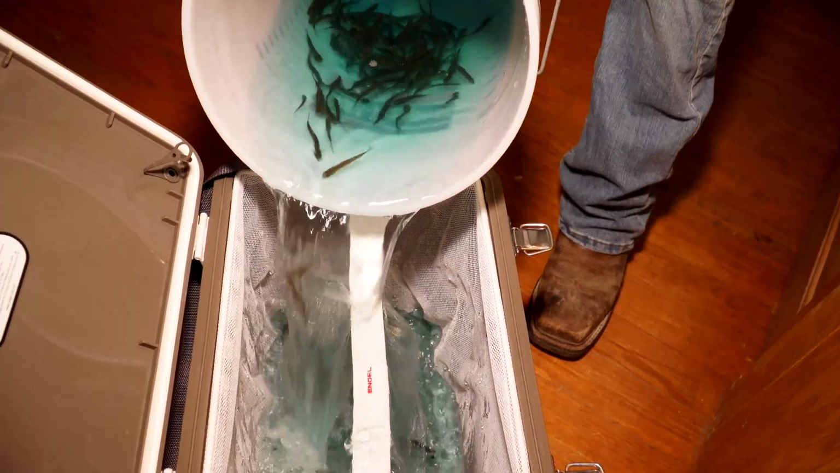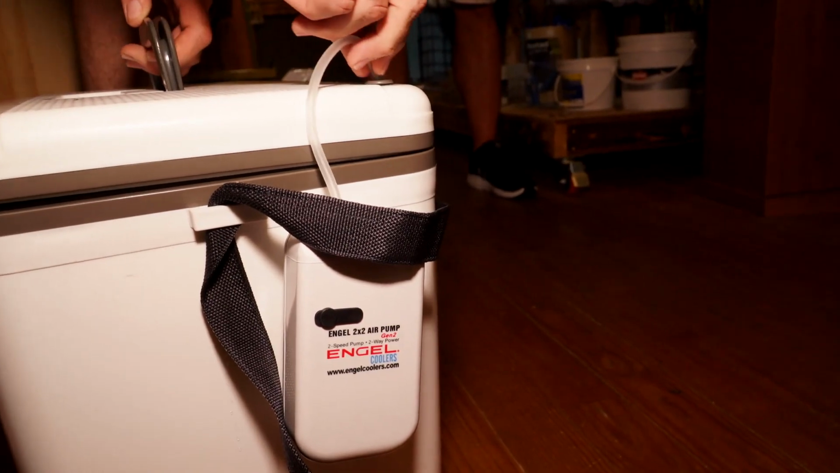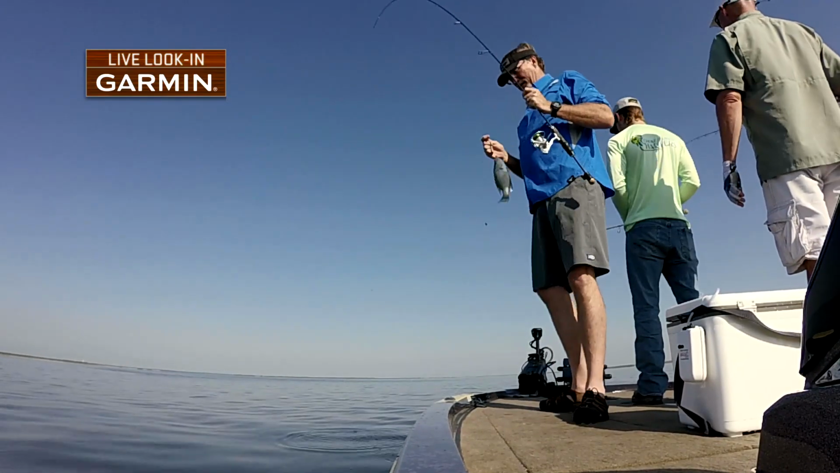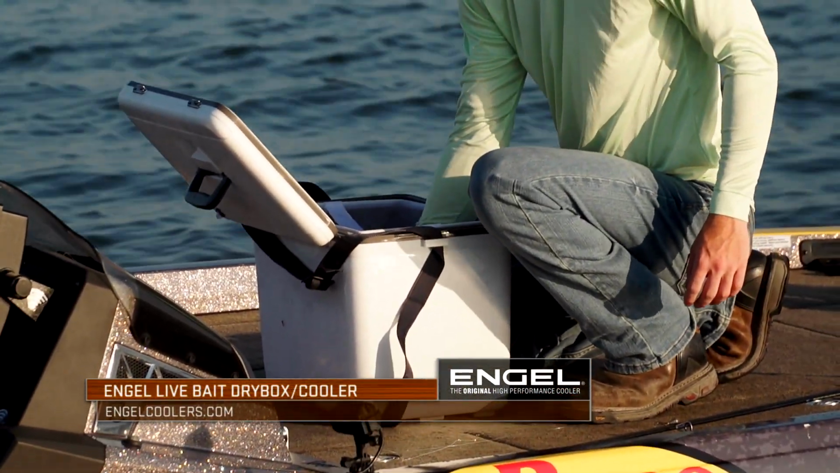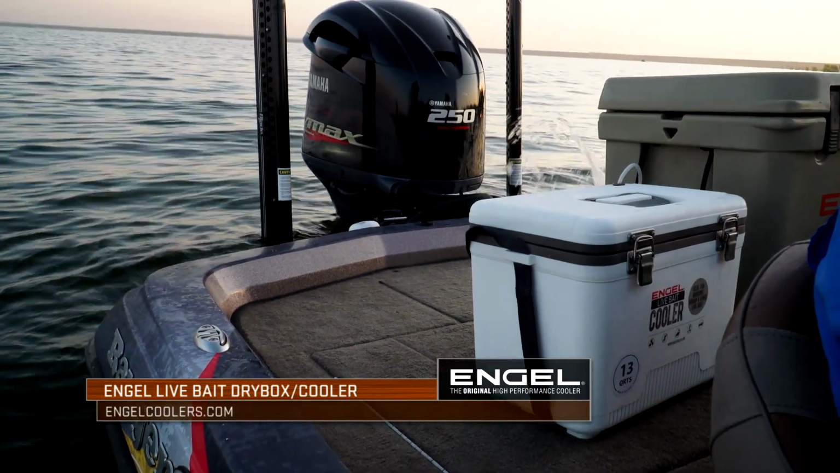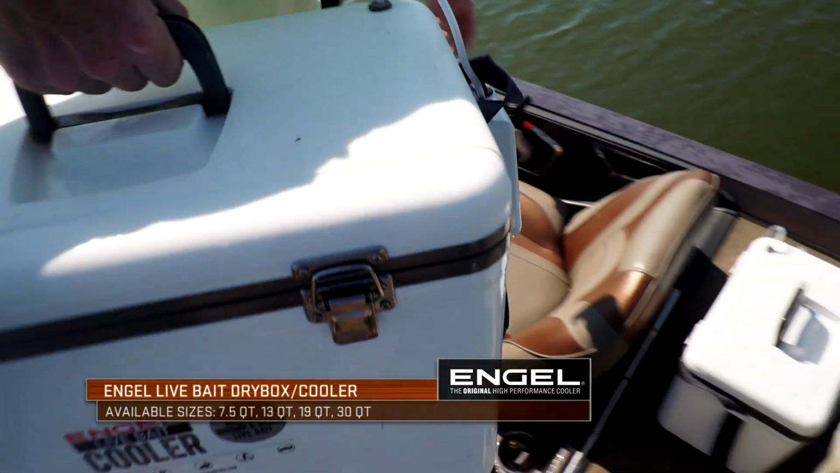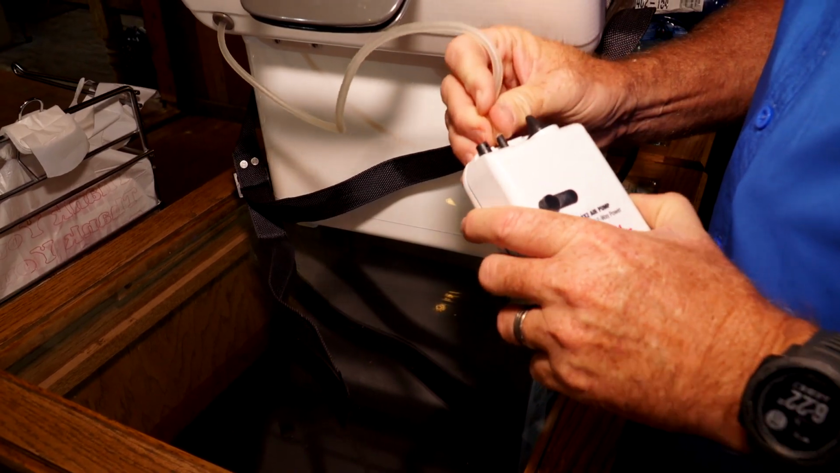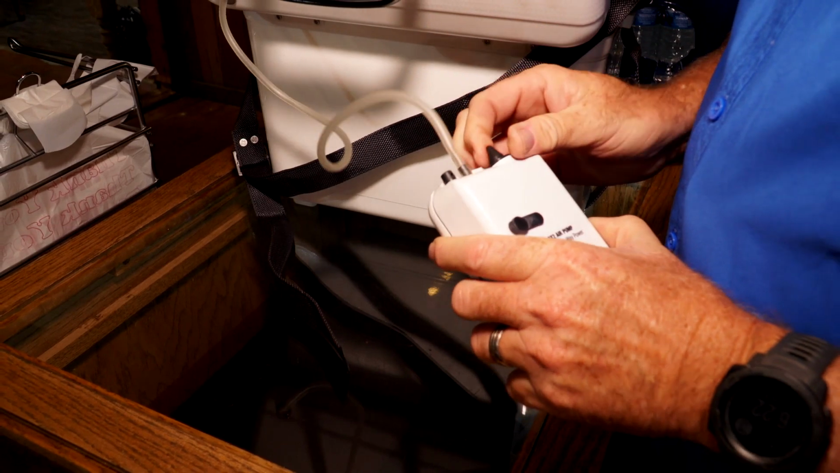Fishing with live bait is, I mean, face it, the way to catch things. You're gonna get a lot of bites with live bait, but you have to keep your bait lively. Using a live bait cooler, such as what Engel has, you basically got an insulated cooler to keep your water chilled, 5 to 10 degrees cooler than it is outside. That is more oxygen, keeps the minnows lively. You also have the option to put a battery-powered aerator in there. It's got a hose, gives more oxygen. Once again, keeps that bait lively.